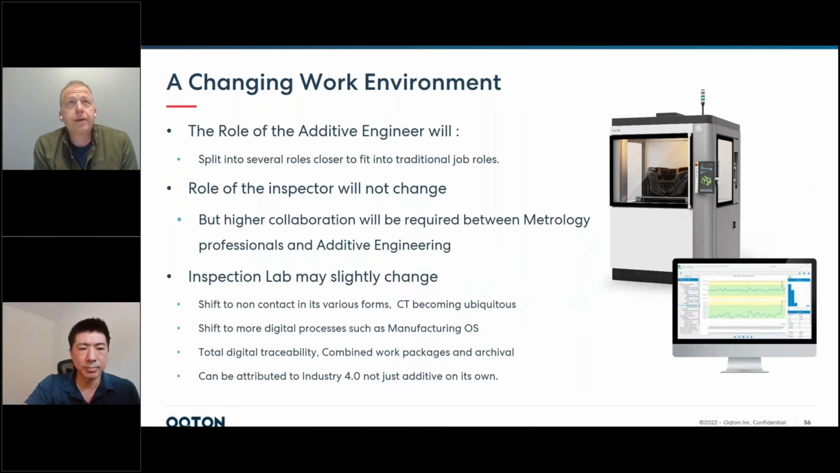And I'd say also that the role of the additive engineer today is kind of like this multi-hatted guy. He's not only the designer, but also many times the machine operator or programmer, and then the operator, and then he pulls the thing out of the build and sends it to the people who may be responsible for depowdering and finishing.